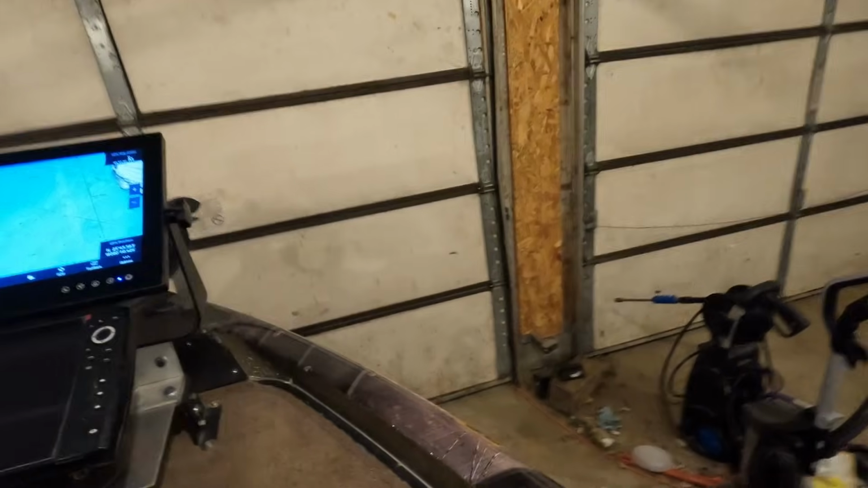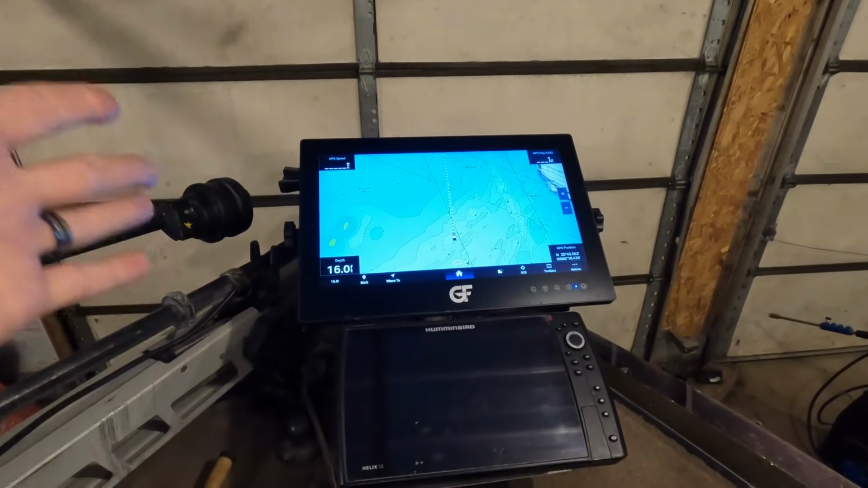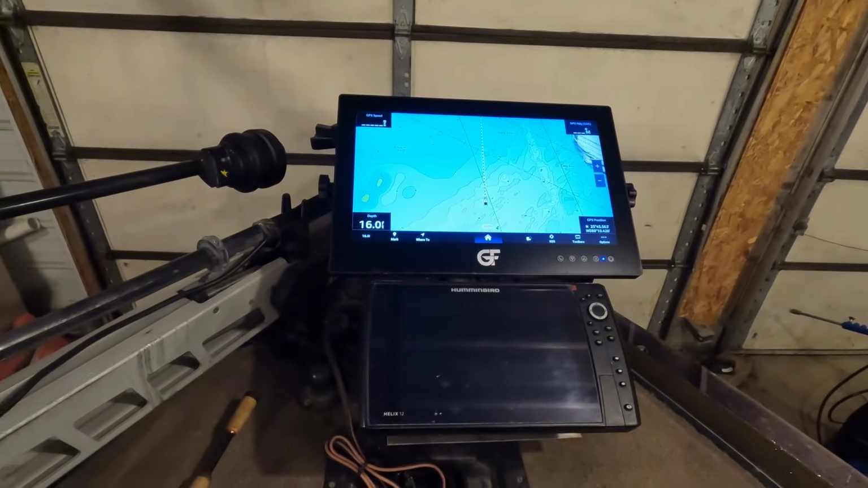Now, I also want to say that as a fisherman, fishing can be as cheap as you want to do, or you can go as far down the rabbit hole as you want, and you can spend a lot of money real quick. I'm not going to pressure you guys into doing that because, let's face it, we don't really need this type of setup just to catch little green fish.